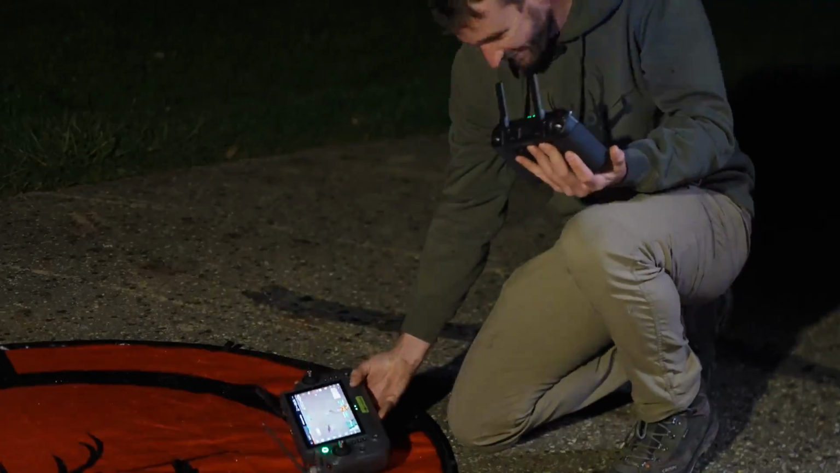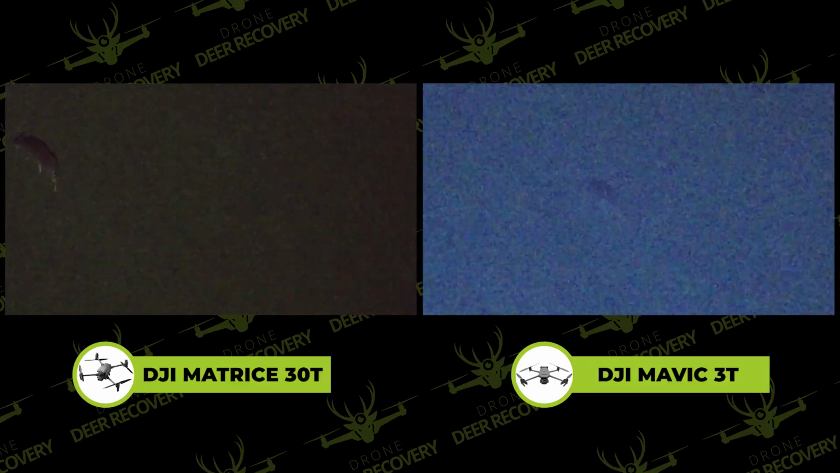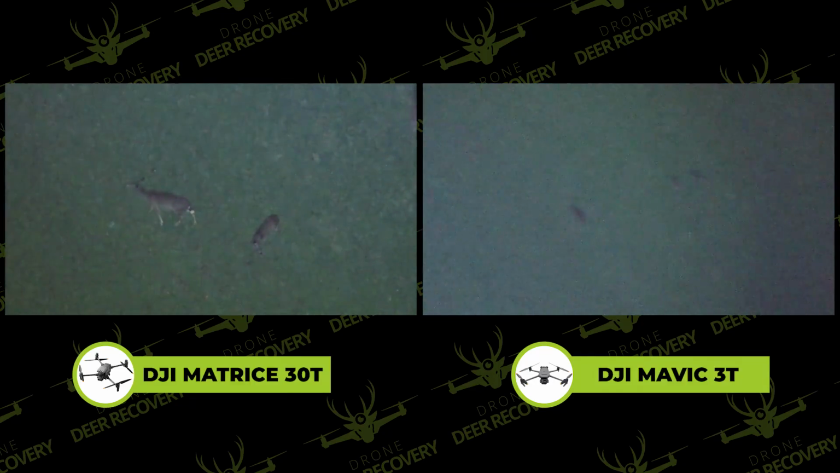Unusable. Are you kidding? I did not think it was gonna be that bad. That is horrible. That is literally horrific. You could never see this through the trees. It is absolutely laughable. I'm zoomed way out so we can maybe see something.